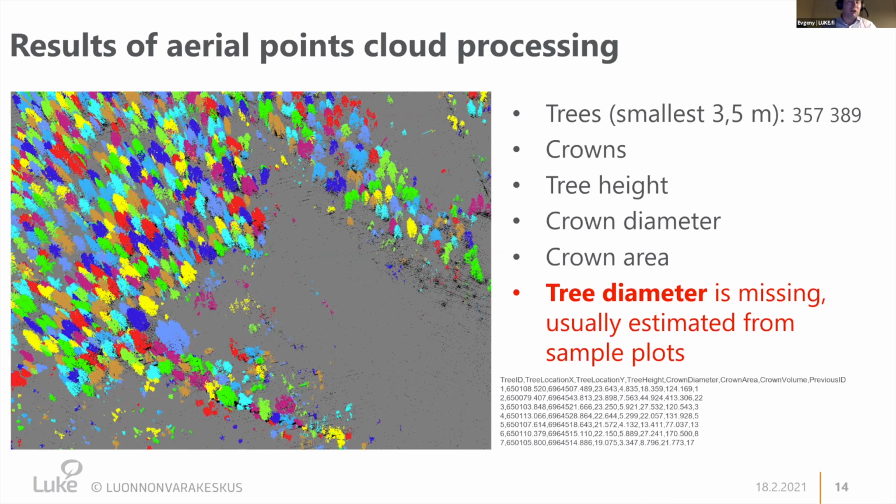But unfortunately, we do not always see the tree diameter in this point cloud. In traditional forest inventory, you still need to go to the forest and establish sample plots to be able to measure, extrapolate or recalculate your results, using tree height, species, and crown diameter, into the tree diameter.